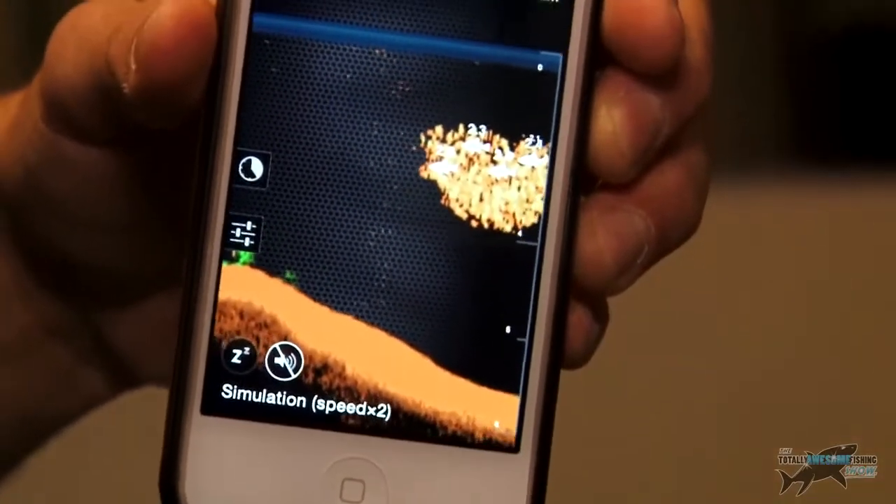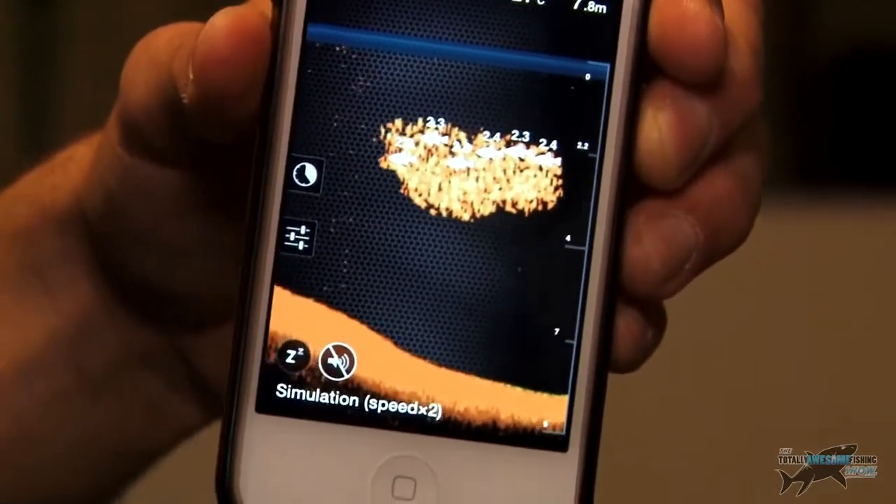What I will do, in fact, when I take this out, is I've got a spare. I've got someone calling me. It's a friend, obviously. I'm very popular.